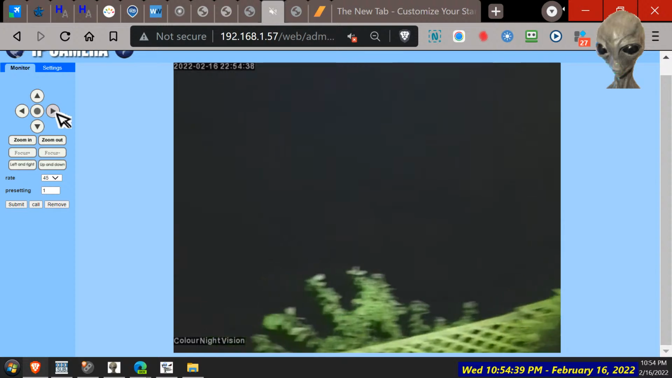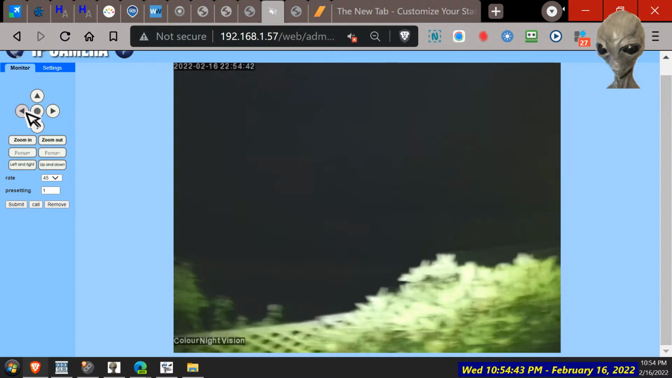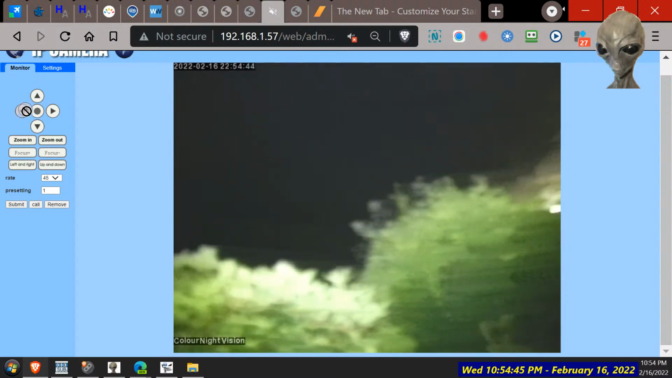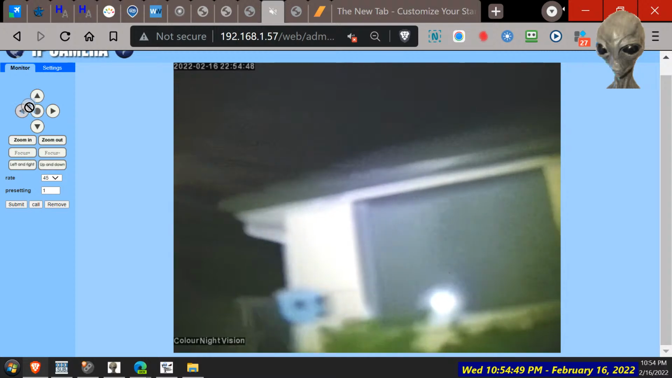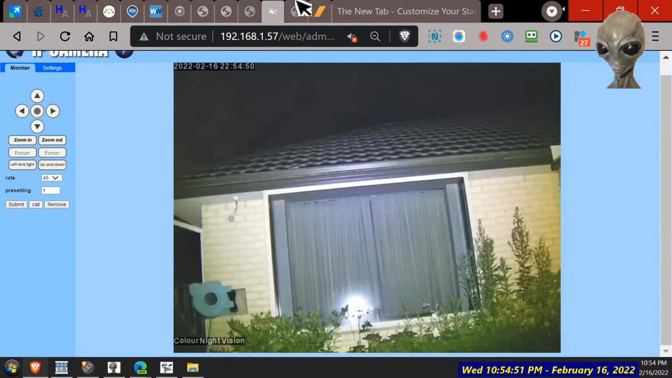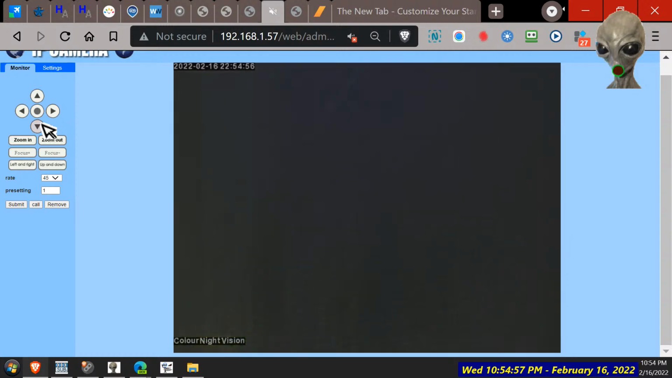Okay. Up there. It was meant to be straight above the house. Yeah. Well, it looks so much easier with the eyes, but the eyes are a lot better than cameras.